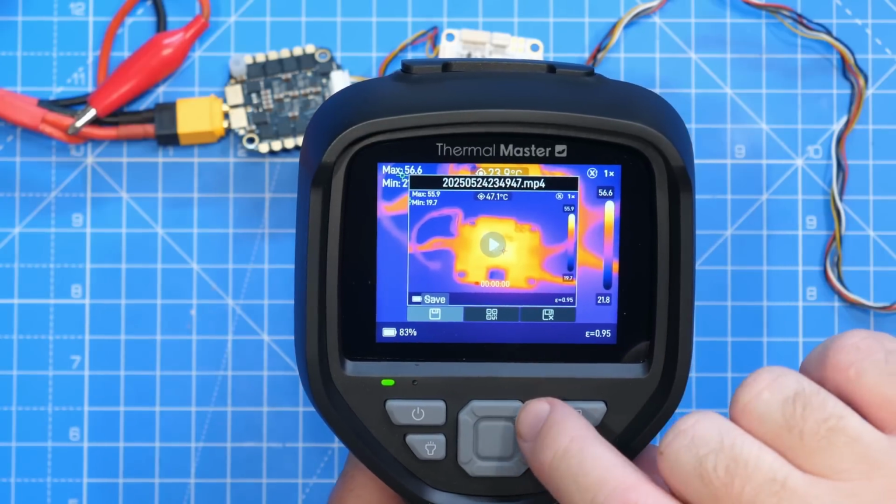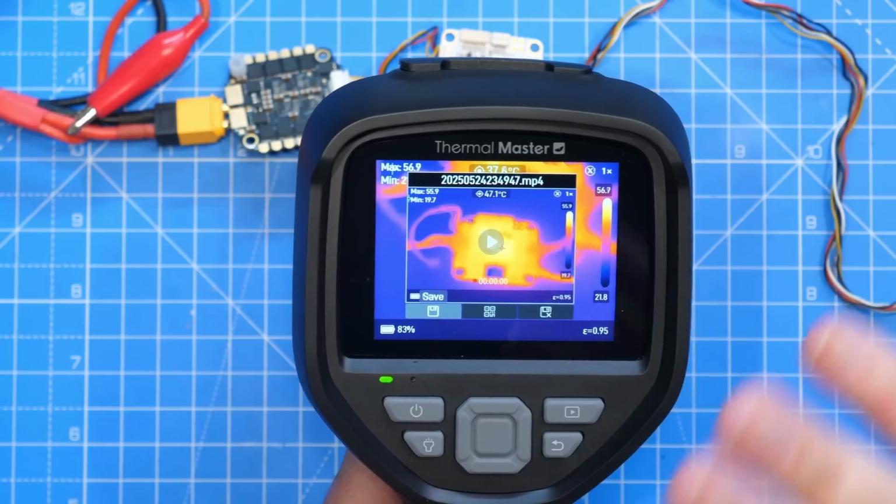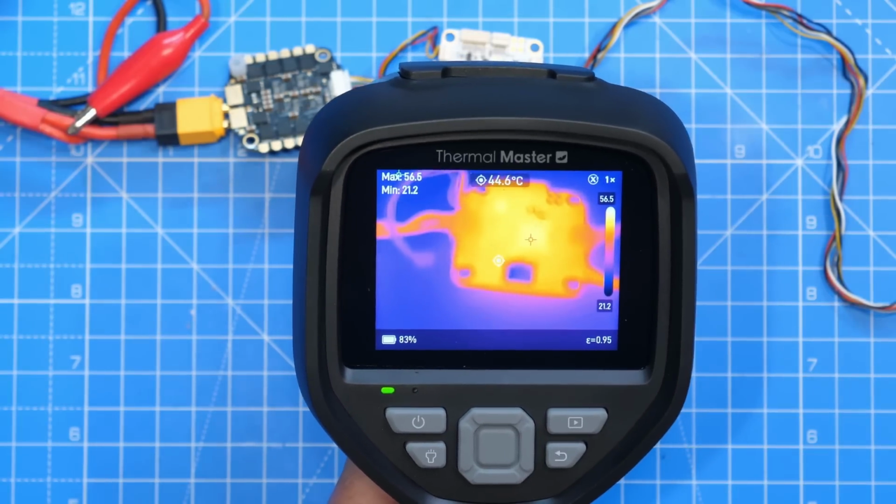Here, I haven't got the autosave setting on. If you have autosave on, it'll simply save the video on the SD card and you don't have to worry about it. Whereas if you don't have it on, you get to choose, do you want to save it, or you can just delete it.